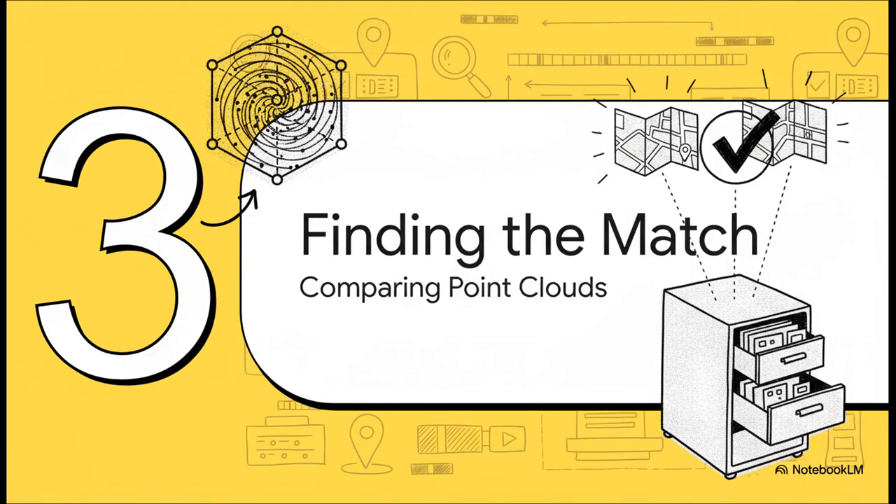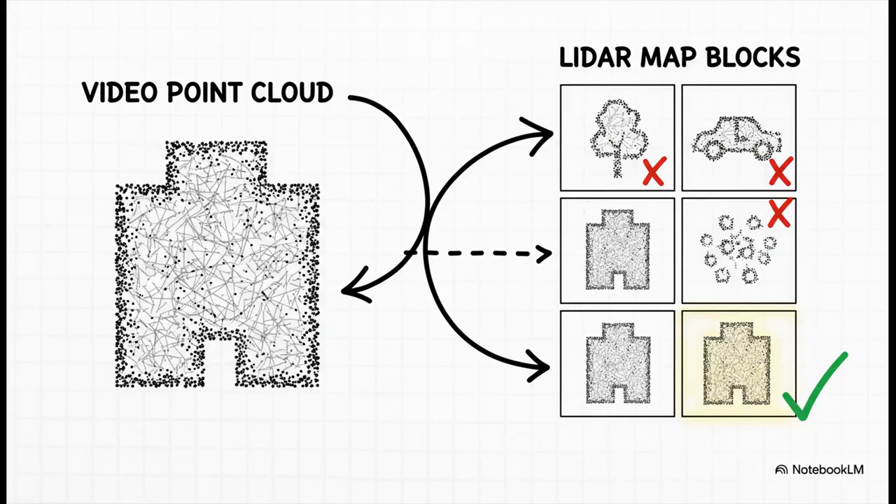And now, it's time for the grand finale, the moment of truth. We've got our clean 3D clue from the video. We've got our perfectly organized digital filing cabinet full of map blocks. It's time to put them together and find the perfect match. The logic is actually pretty simple when you think about it. The Vid2Pos system takes that 3D clue it made from the video and starts trying to fit it against each block from the master map, almost like a puzzle piece. It's going block by block by block, looking for the one that just clicks.